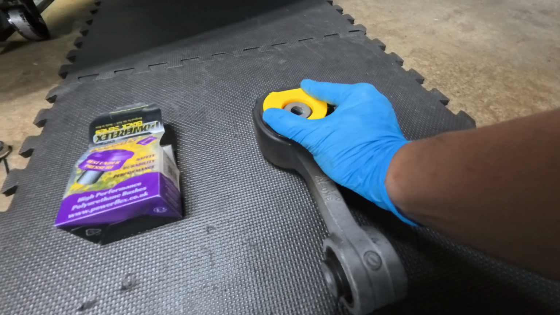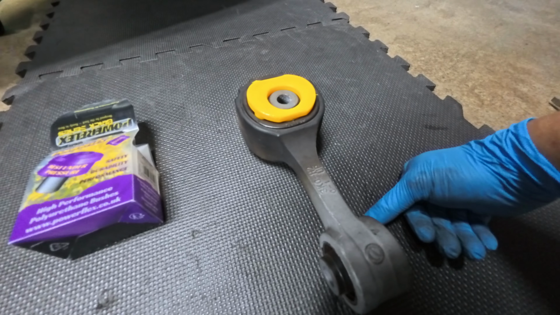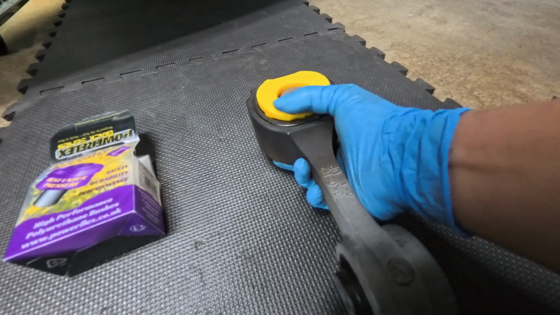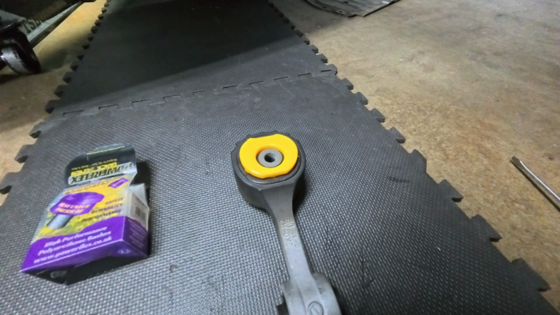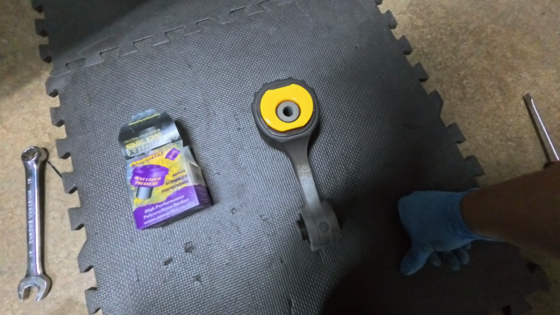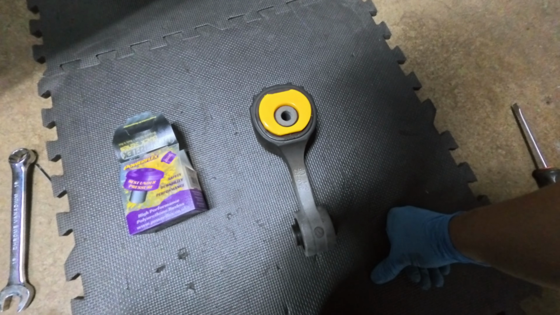And this is obviously going to be good for those people that just want a little bit more stiffness and rigidity, and less rocking of their engine back and forth when shifting gears. It's supposed to give you less wheel hop, which I'm not really a drag race type of guy, but it's good to know that there's some rigidity there.